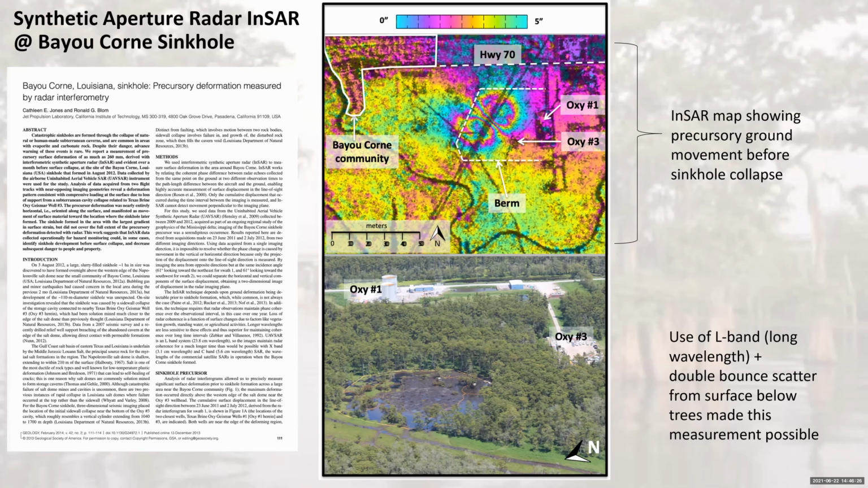The reason that we got this beautiful signal, which is shown at the top, the InSAR map showing this movement before the cavern collapse, was that we used an L-band radar, and we had double bounce scatter from the surface below the trees. So that made this measurement possible.